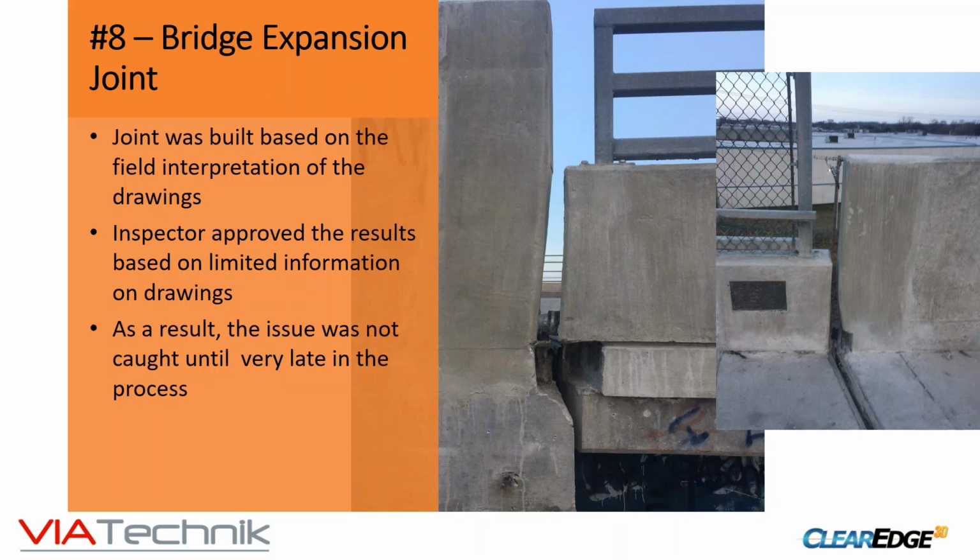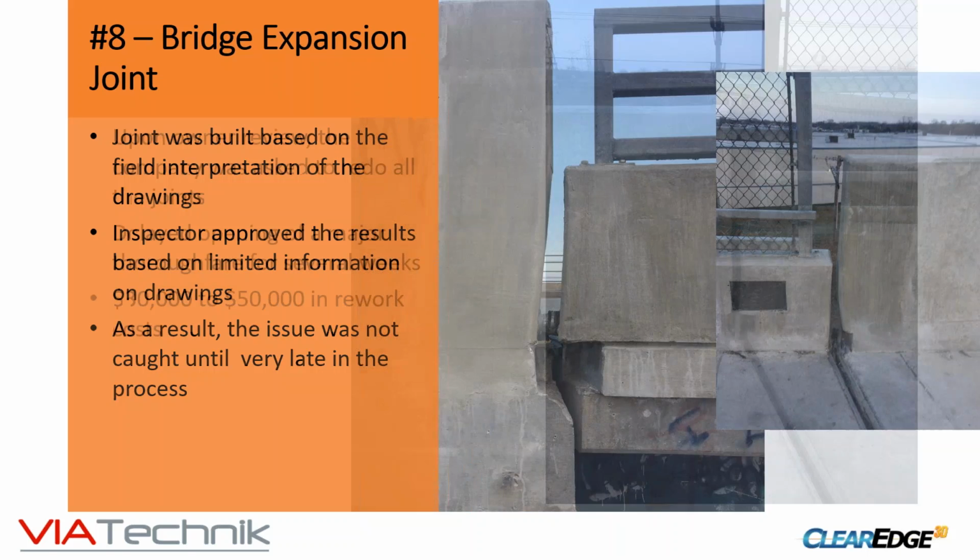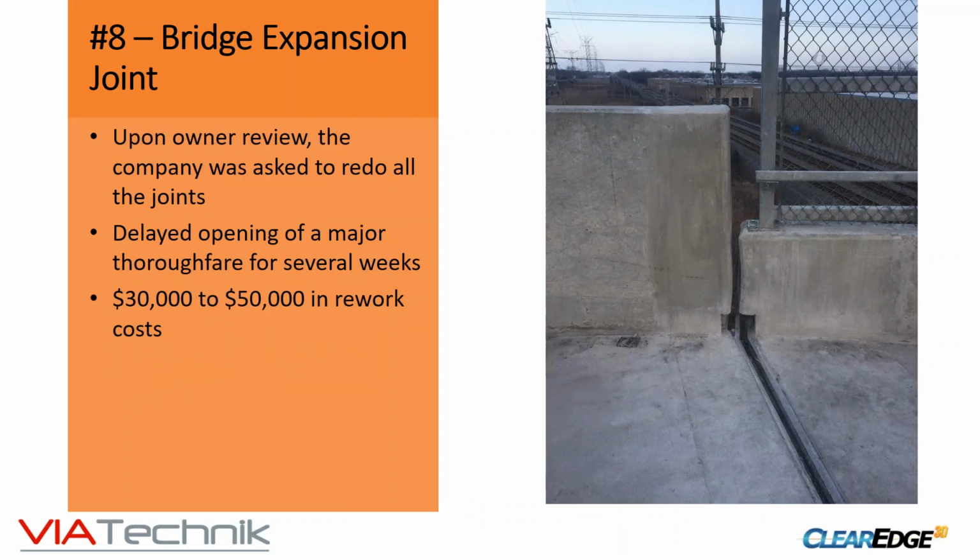As a result, actually, this happened in all 4 joints. If you go to the next slide, the only time this was caught was when the State Department of Transportation looked at it and said, "What did you guys do here?" And there's a whole chain where everyone kept saying, "See RFI, see this joint detail," and they built it based on how the field thought it should be built.